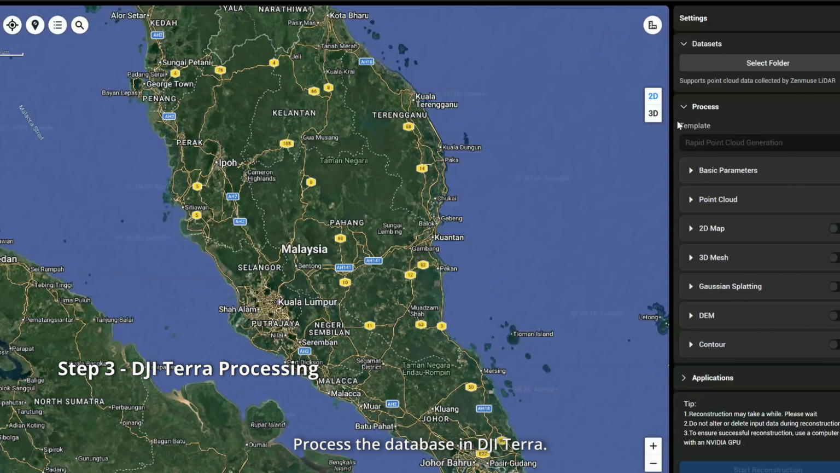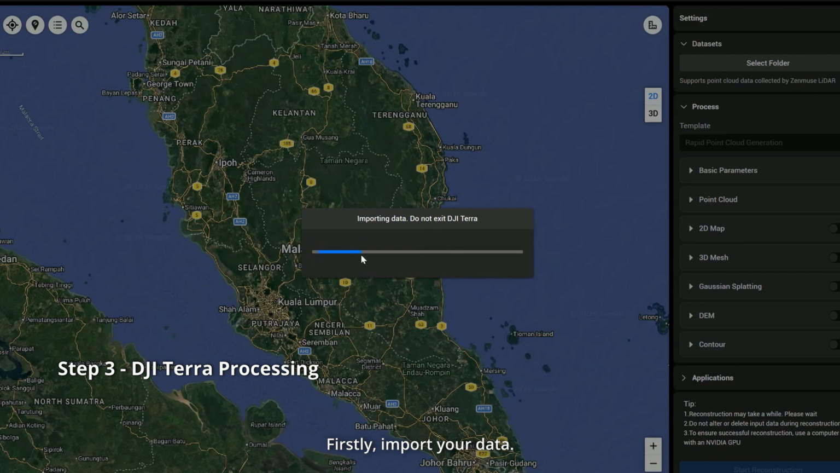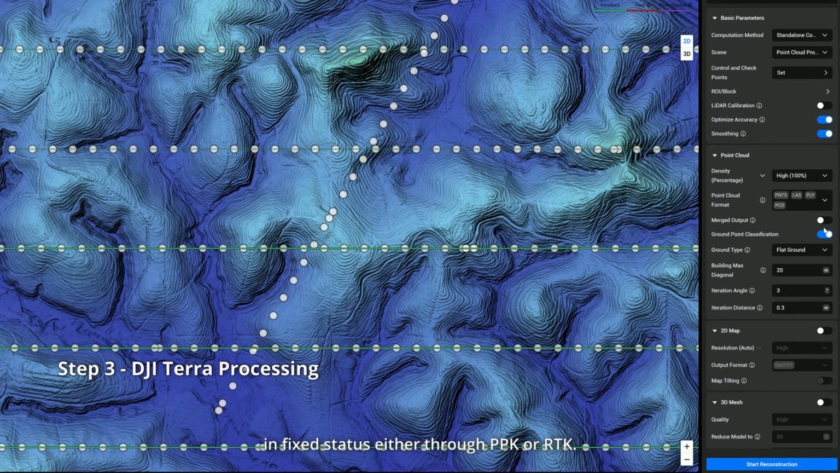Step 3. Process the data in DJI Terra. Firstly, import your data. Secondly, ensure your data are in fixed status either through PPK or RTK. Lastly, import your checkpoints for accuracy check.